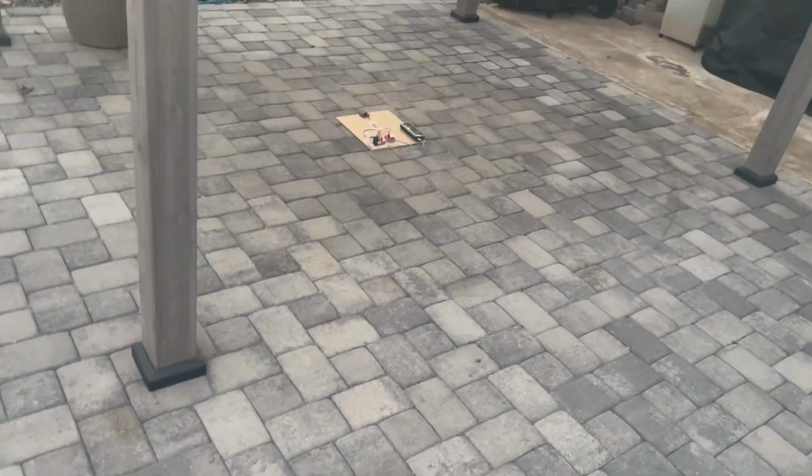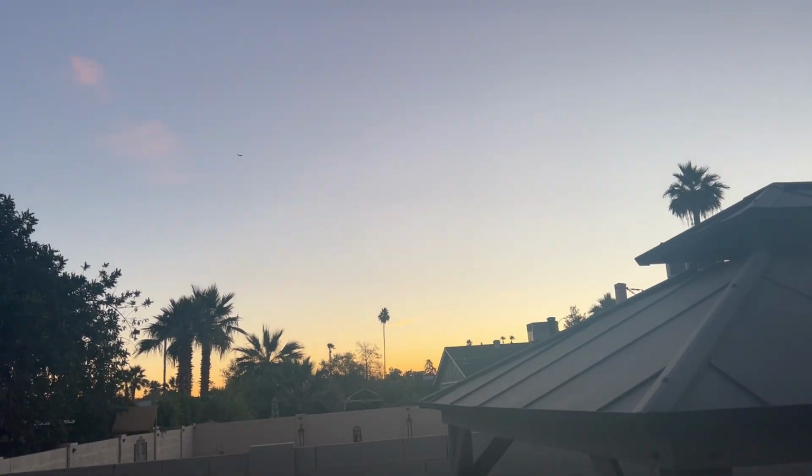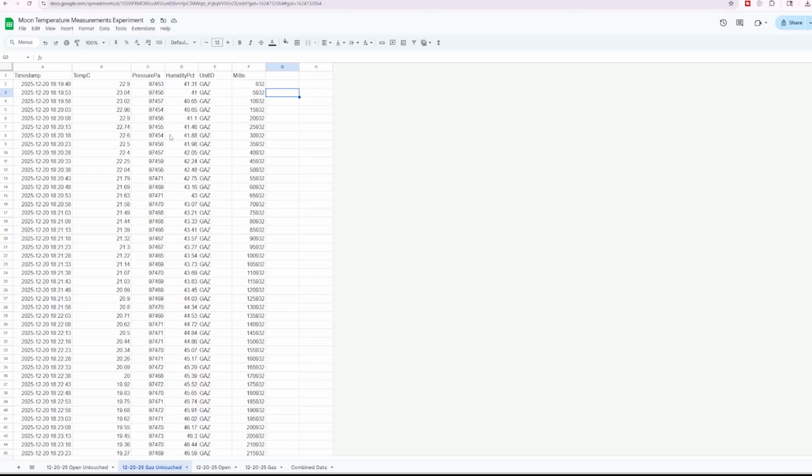It's 7:18 a.m. These ran all night. This one and that one. Look at that beautiful sunrise. We're gonna take these inside and check it out. Okay, so here we go.